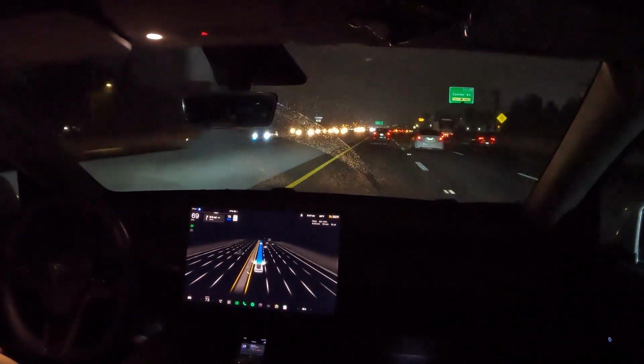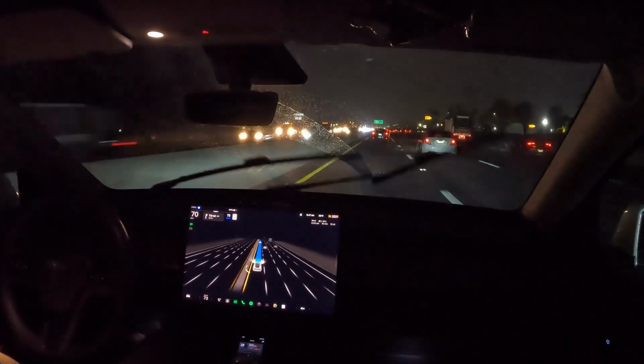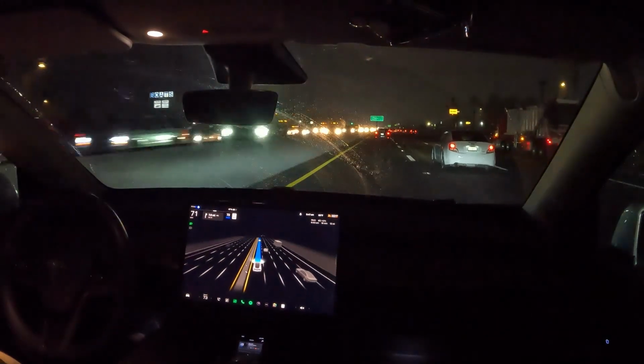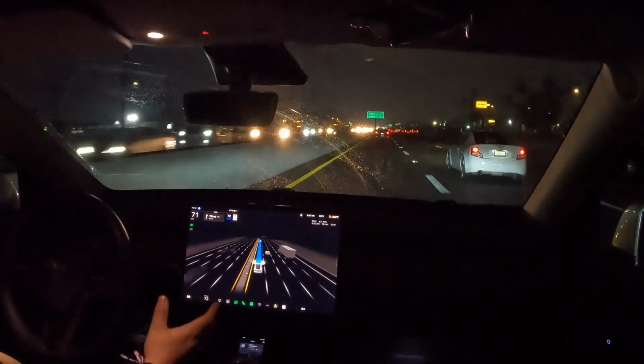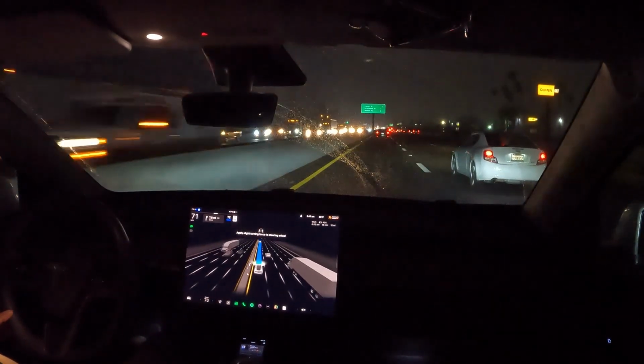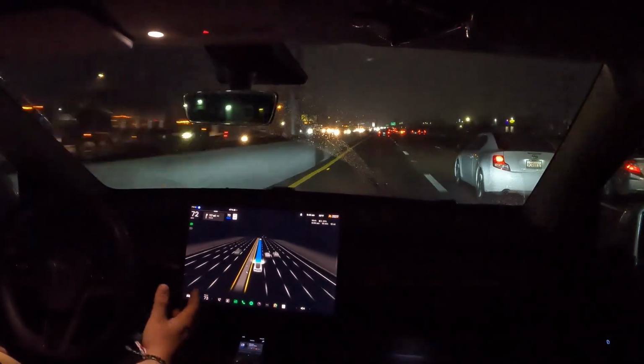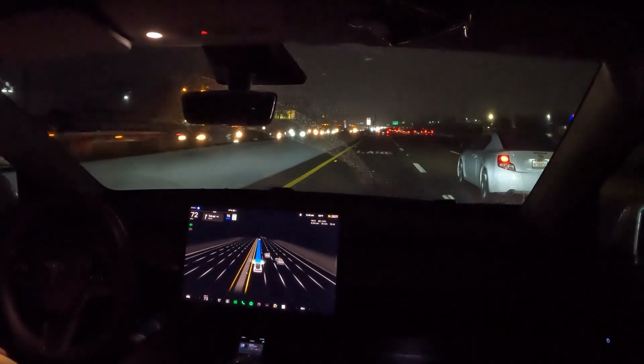And now that I've been driving for a few days on FSD, I honestly don't even mind the nag anymore. It's not annoying, or I hardly notice it, to be honest. So it's actually a big improvement as well. That's what we talk about, the nag.